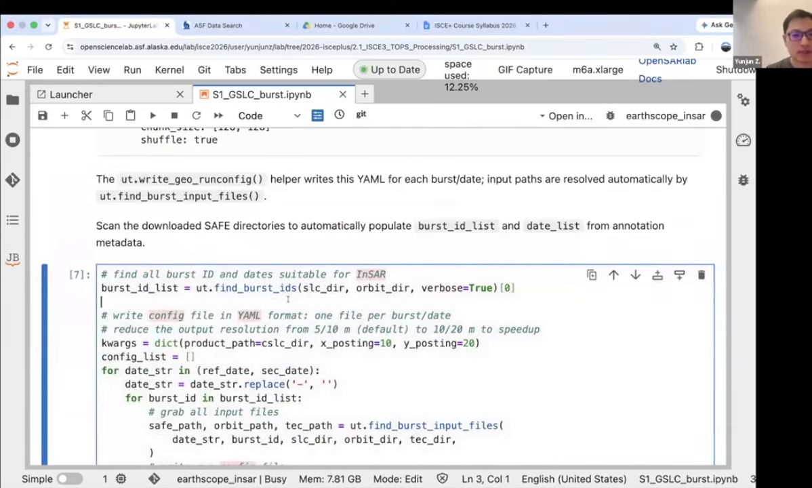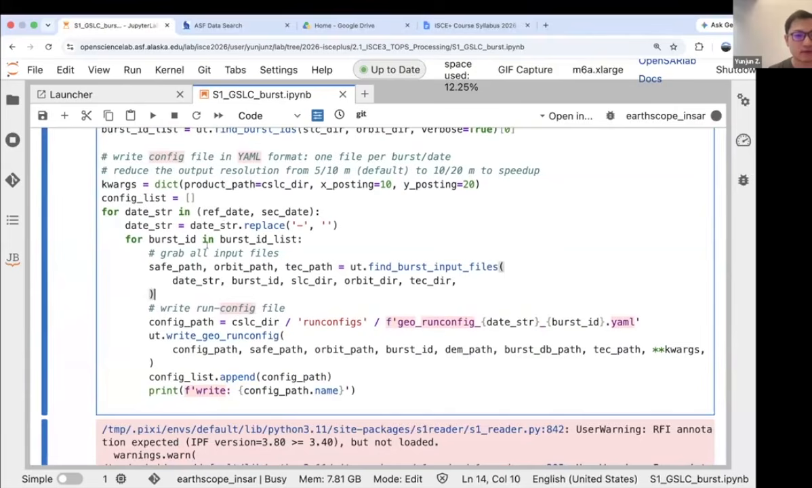So what we're doing here is giving the downloaded SAFE files. We find the available burst IDs that are suitable for InSAR. Basically, we have all the bursts that have multiple dates. And for each of the bursts, we search in our directory given the name patterns, we can locate each of the exact file paths for the SLC, for the orbit, and for the ionosphere, and then we can write that into the YAML files.